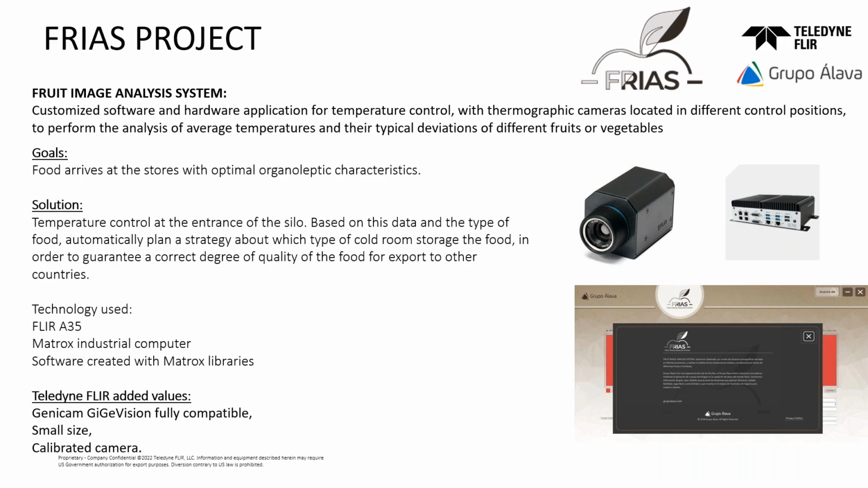In this case, it is FRIAS, the Fruit Imaging Analysis System. This customer is a European leader in organic fruit and vegetables. So to increase the quality in their production chain, they trusted us to do this application.